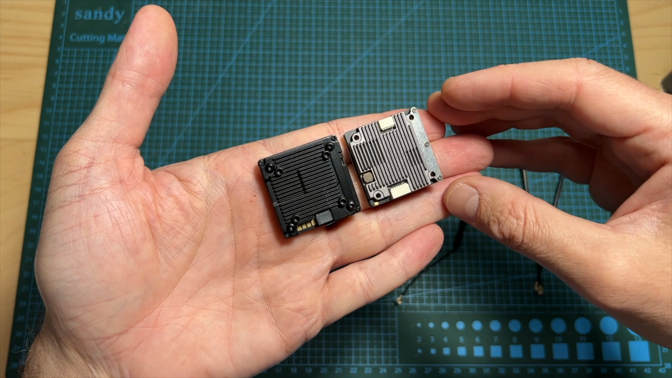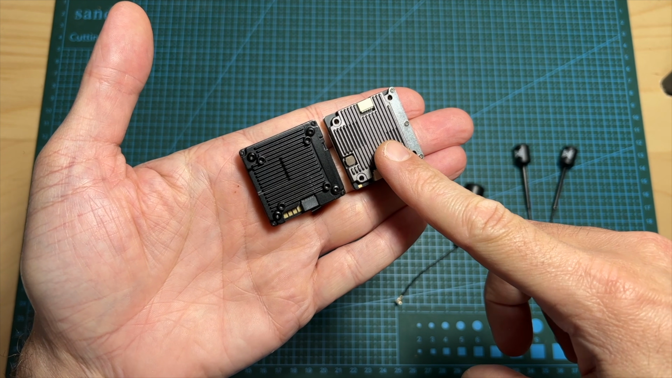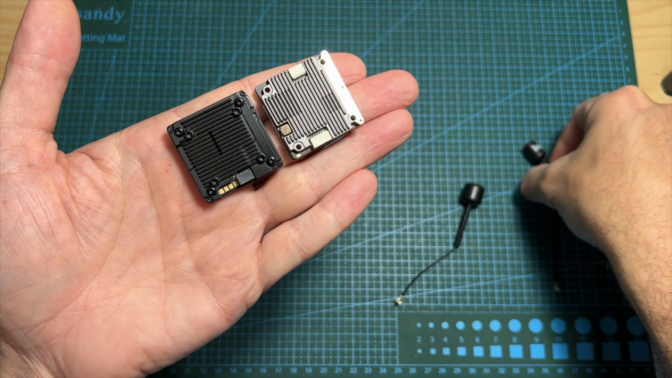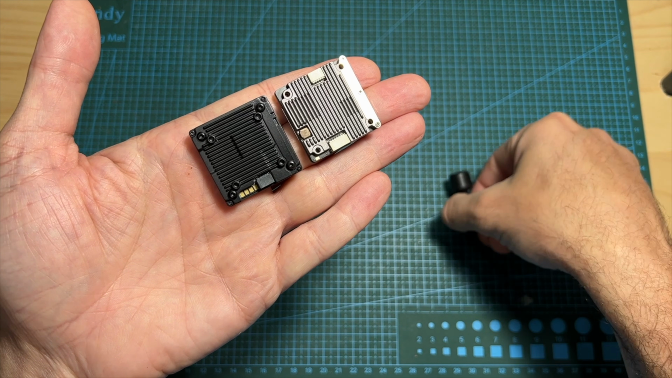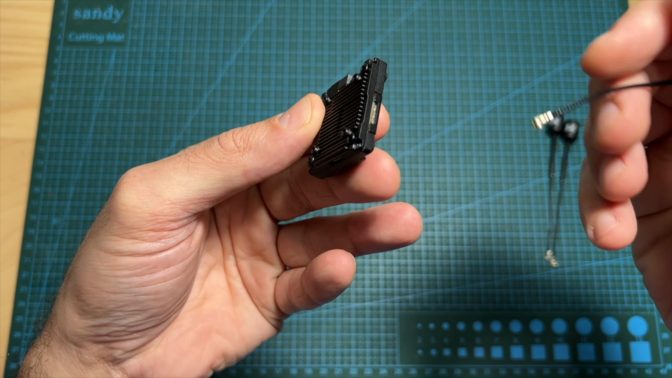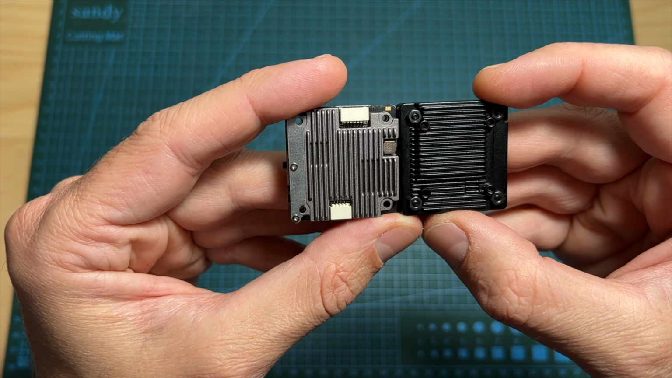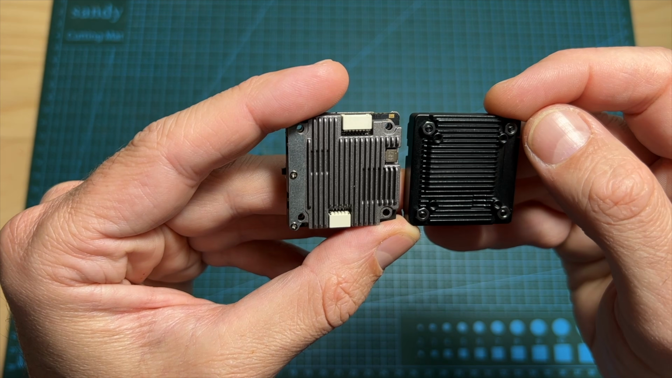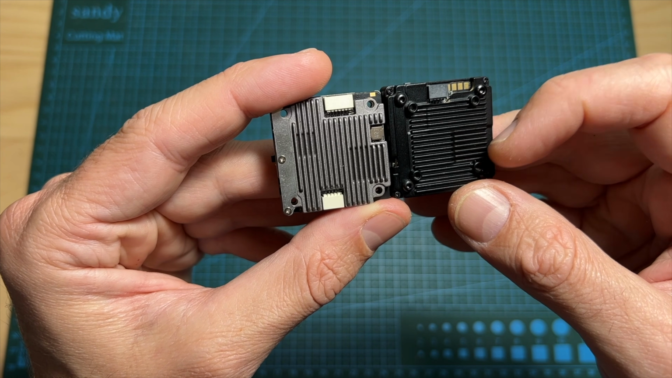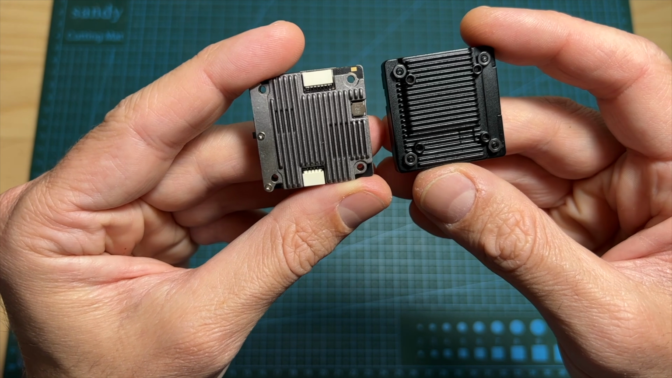That brings me to the first difference between the new VTX and the previous one, which I'm pretty sure is now going to be discontinued. Unlike the older VTX, which is using two antennas, now the new VTX is using a single antenna. According to Caddx, the RF performance is going to be upgraded, and hopefully soon I will be able to check it out. The next difference is that now, in addition to 25.5 by 25.5mm mounting options on both sides of the VTX, you can find 20 by 20mm mounts, which is very useful.